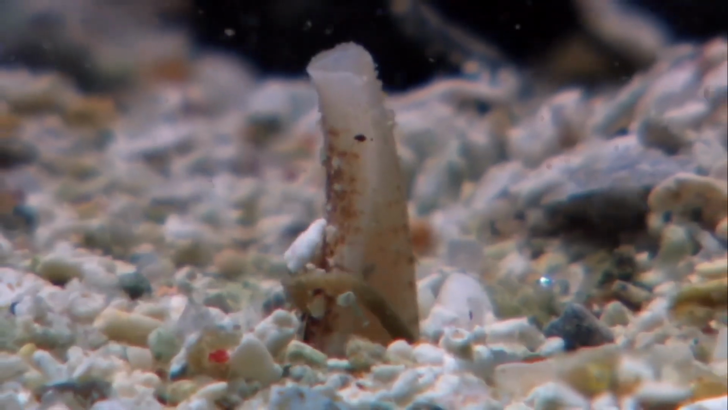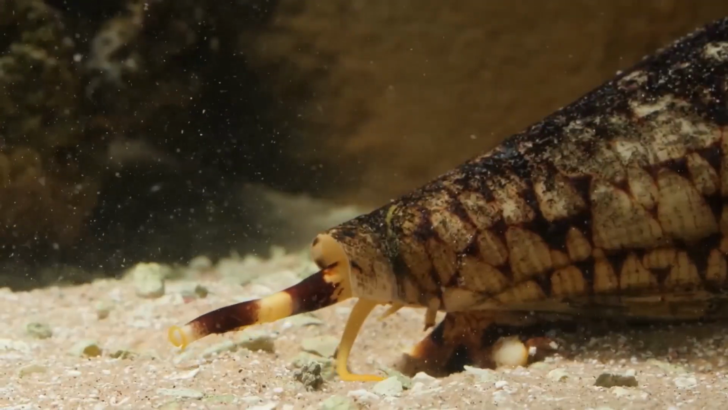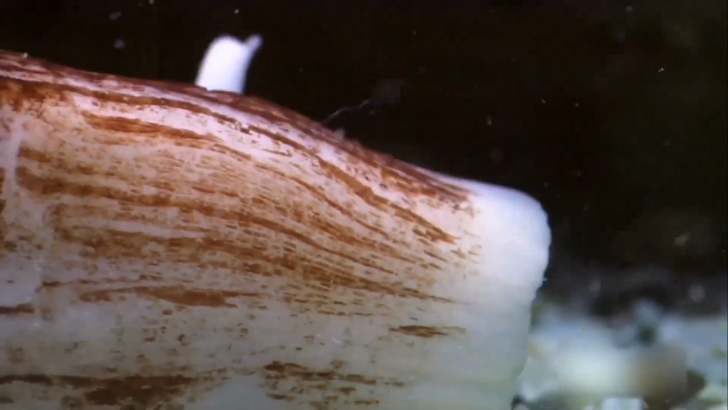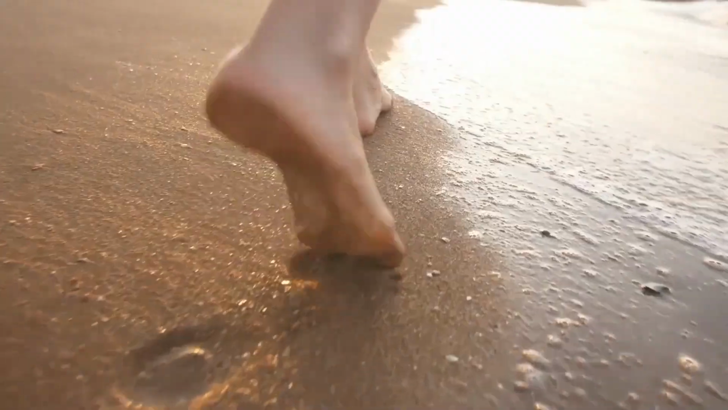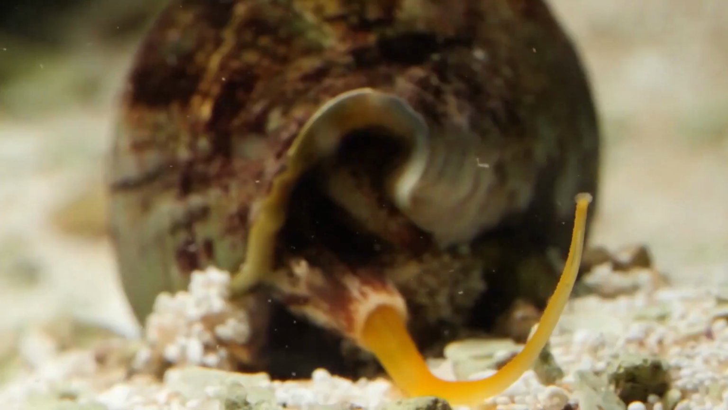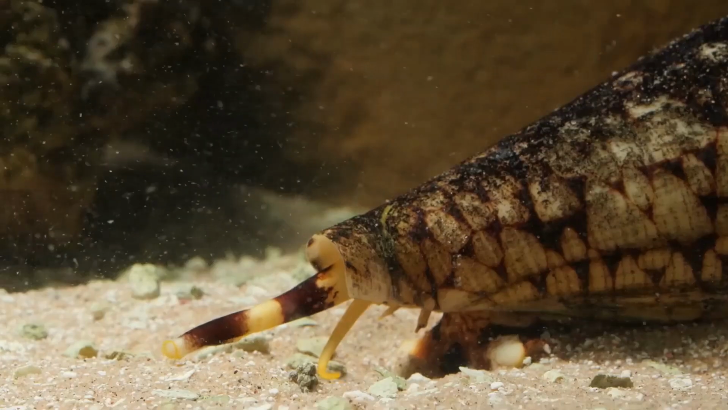The cone snail. These colorful little snails might seem harmless, but don't let their size fool you. They pack a venomous punch that can cause paralysis and even death. I mean, talk about a small but mighty creature. So if you're ever strolling along the beach and come across a cone snail, be sure to admire it from a safe distance. After all, you never know what could be lurking beneath that pretty shell.